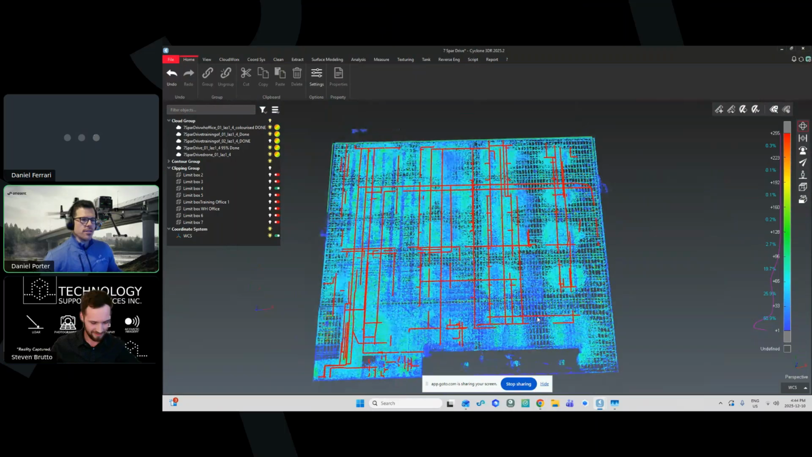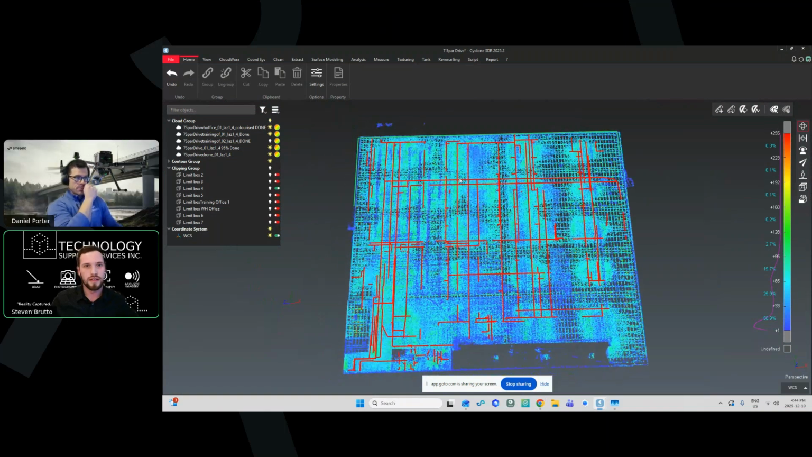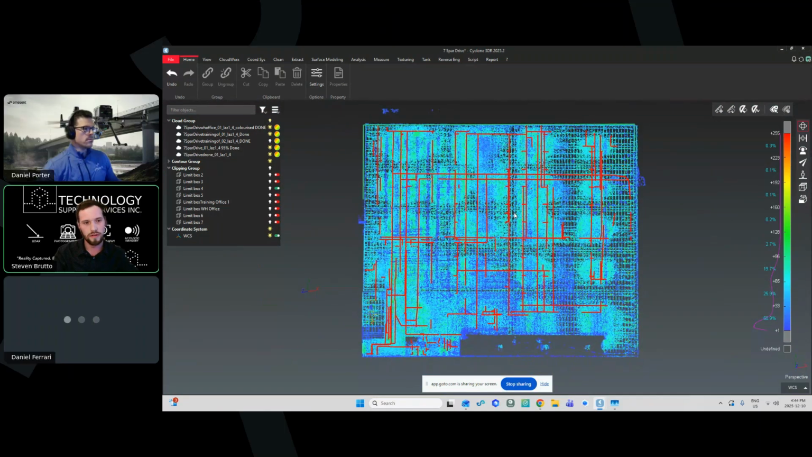But another question that was asked was just what software are you currently using? Maybe you can just expand on that a little bit. So the software that you guys are seeing right now is a Leica software. It's called Cyclone 3DR. We use this for our analysis, I would say. So we do all of our processing and cleanup in Aura, and our control points and tie-ins and stuff like that all exist within Aura. And then we kind of switch here for any kind of